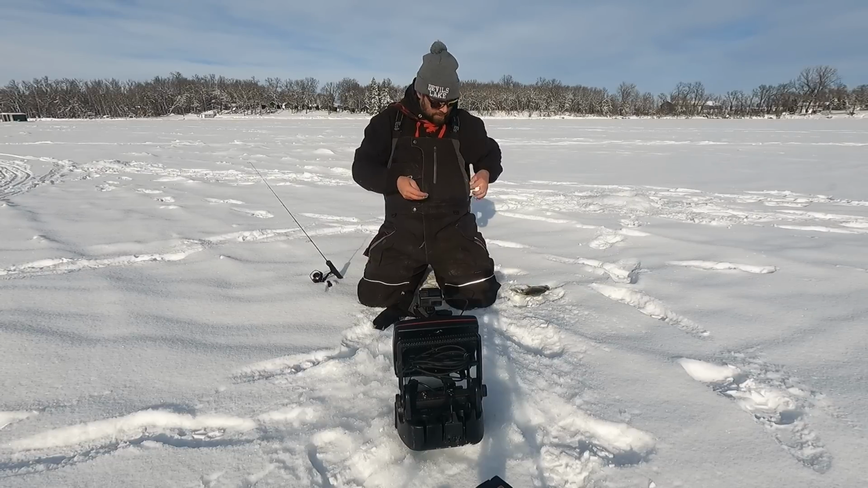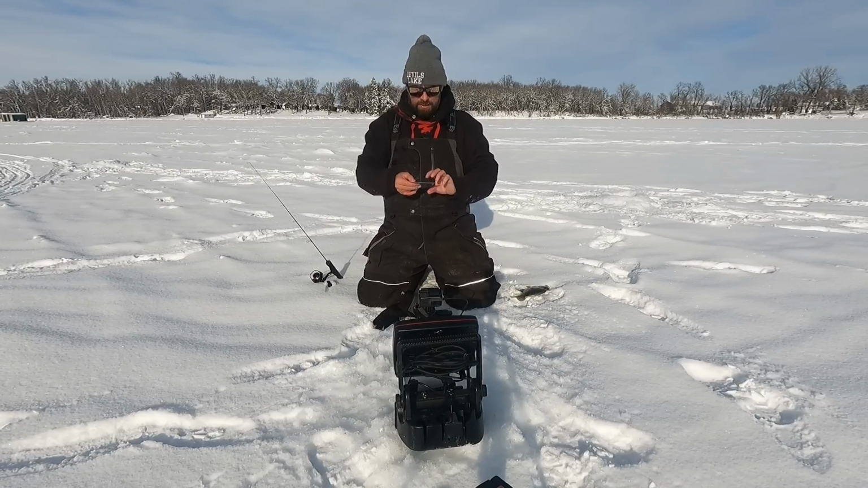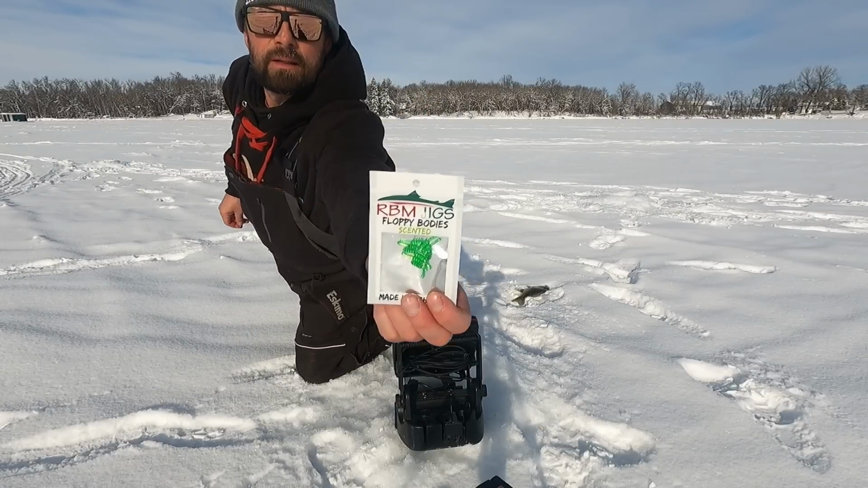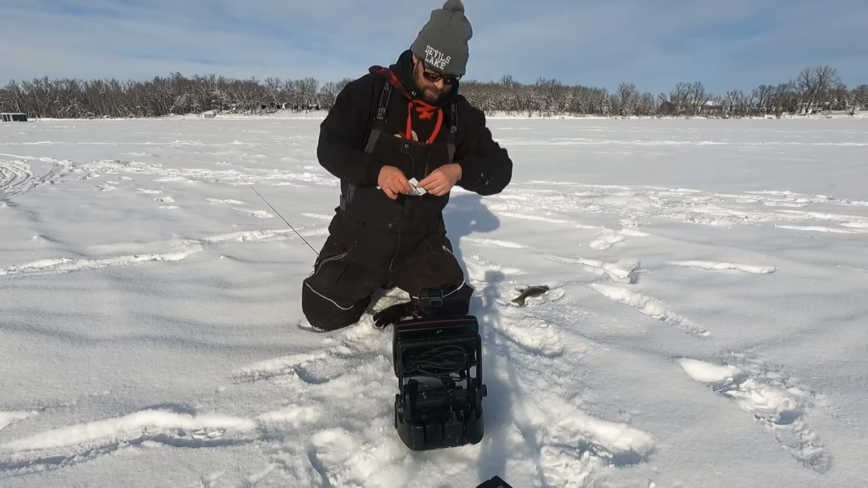Where's my, lost my lures here. Here's that bait I've been using today. Right there, I'll show you a nice close-up picture of it at the end.